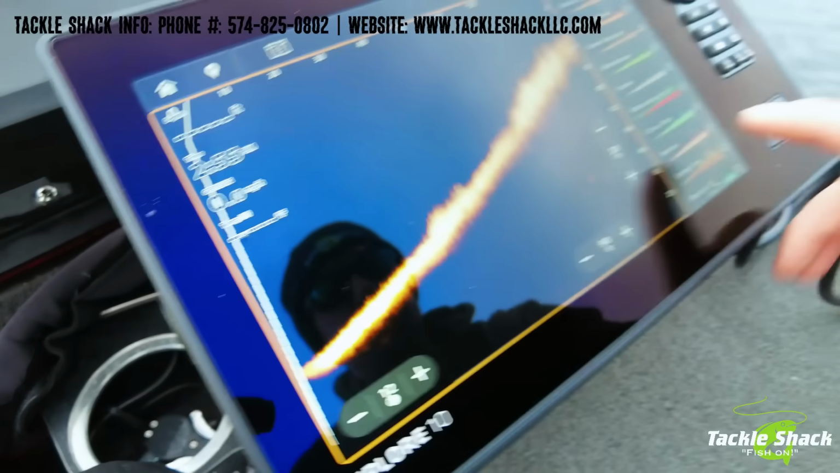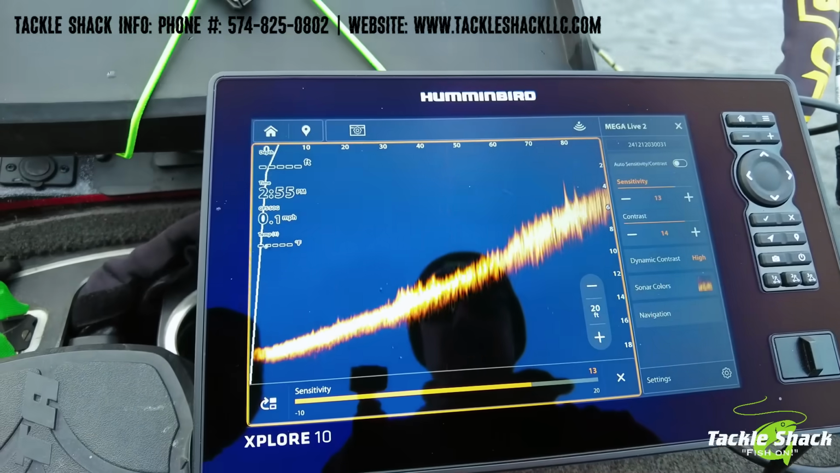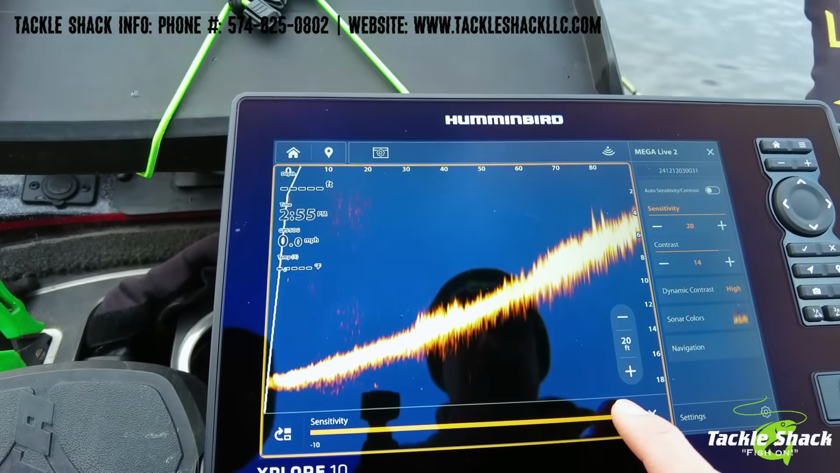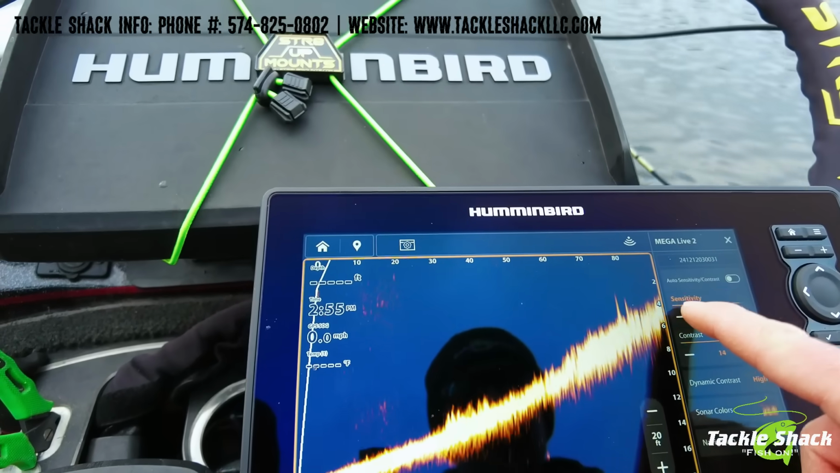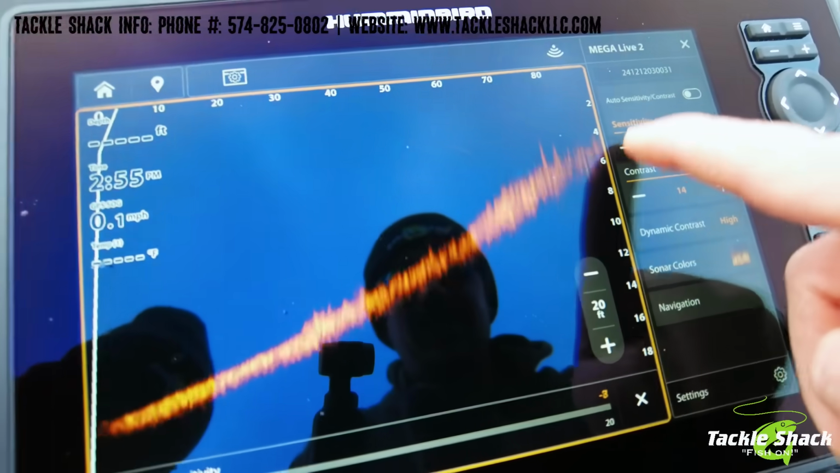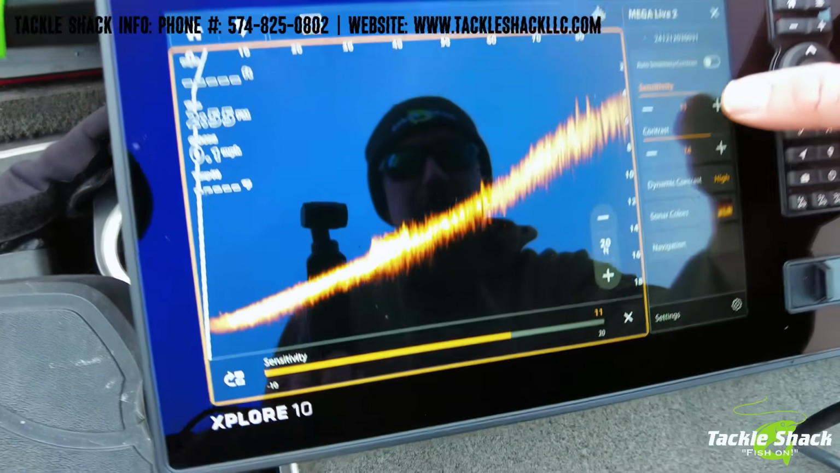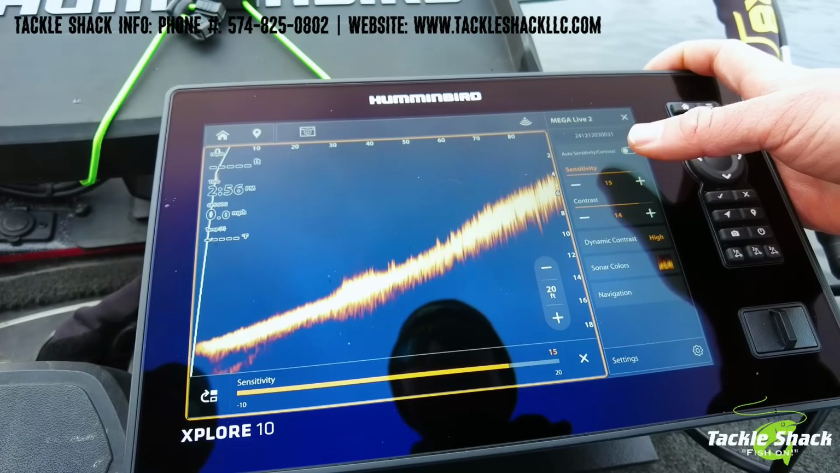As far as settings go, they have their sensitivity down here, which is on-screen control. That's basically what Garmin calls gain. They call it sensitivity. Same effect though. So if we turn it all the way up, it gets a little bit blurrier, a little bit more beam coming there. And we turn it all the way down. My fingers are so cold, they're hardly working on the screen right now, so forgive me for that, guys. Turn it all the way down, you're losing that detail. But we found so far just a little bit above medium, in that 12 to 15 range seems to be good. I use the same rule of thumb that I use on the Garmins.